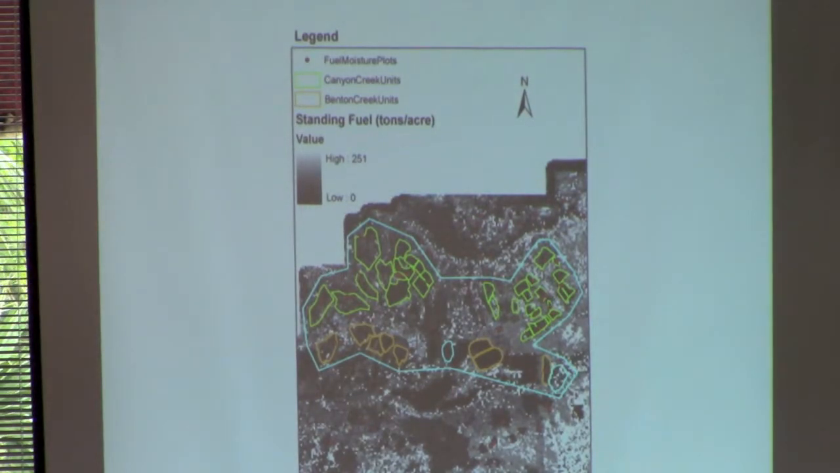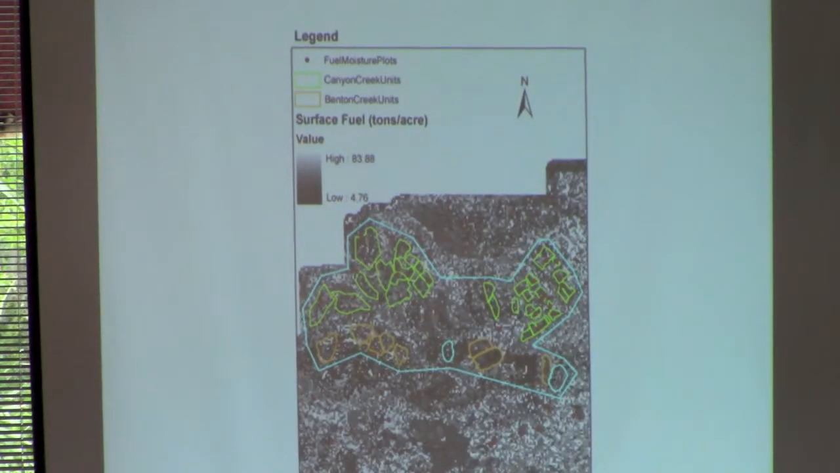Standing fuel, this is canopy fuels now, tons per acre. Very similar pattern in that variable as basal area, which makes sense. I'll just toggle back and forth so you can see that. But what if I go to surface fuels? Oh my God, it's noisy. And this was that variable, remember the R squared, the correlation was like 0.04. It was a really bad prediction.